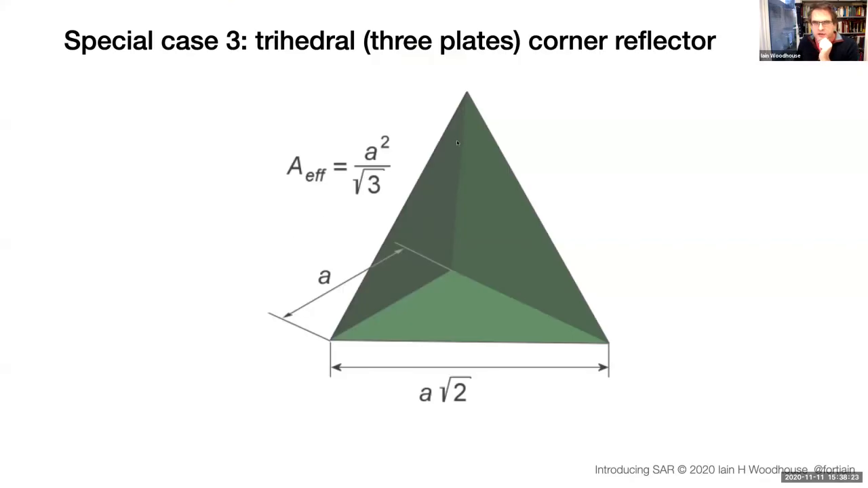The next important one is the trihedral. In this case, you've got three planes, which is equivalent to the corner of a cube. So we've got our two planes here at right angles, and we put it on another surface. We've got three planes all at right angles to each other.